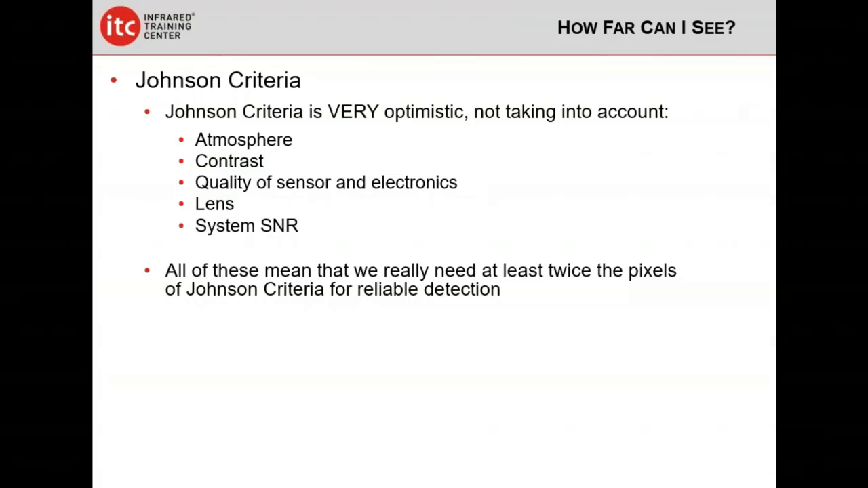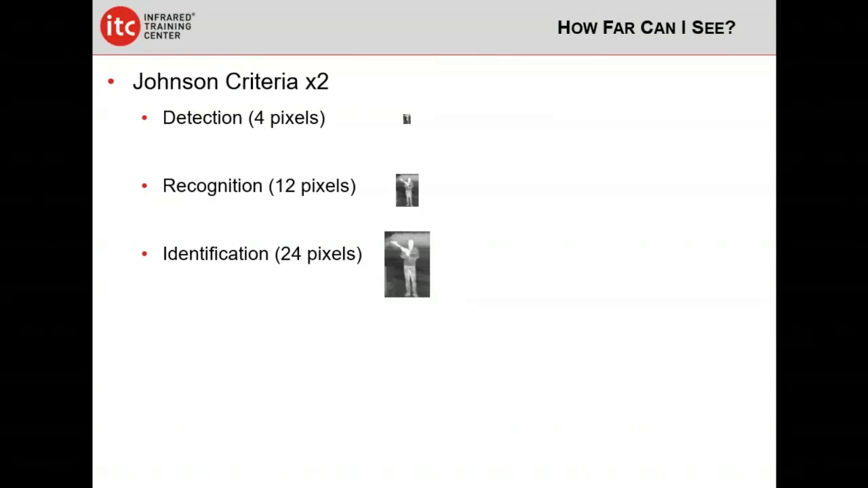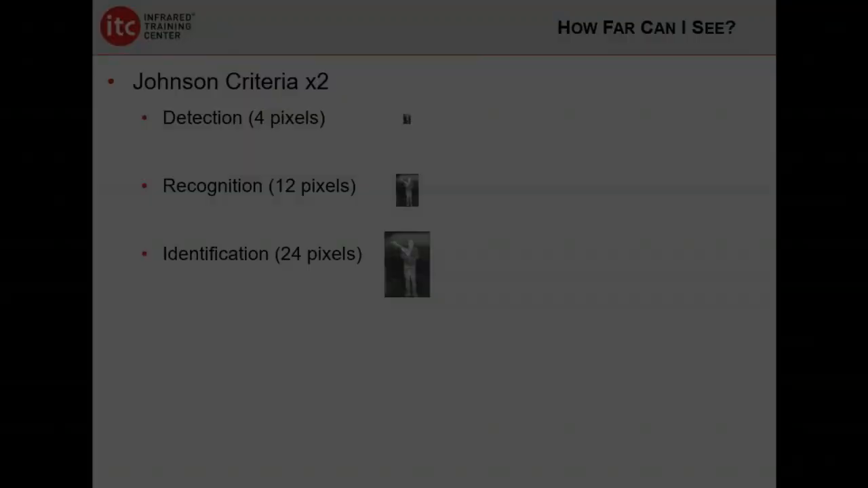And what I do personally is I double the number of pixels for every category: detection, recognition, and identification. So instead of 2 pixels for detection, 6 pixels for recognition, and 12 for identification, I use 4, 12, and 24 for my calculations. Just to give me a little more wiggle room, because potentially a person's life is on the line, and we don't want to be overly optimistic when we're planning our flights.